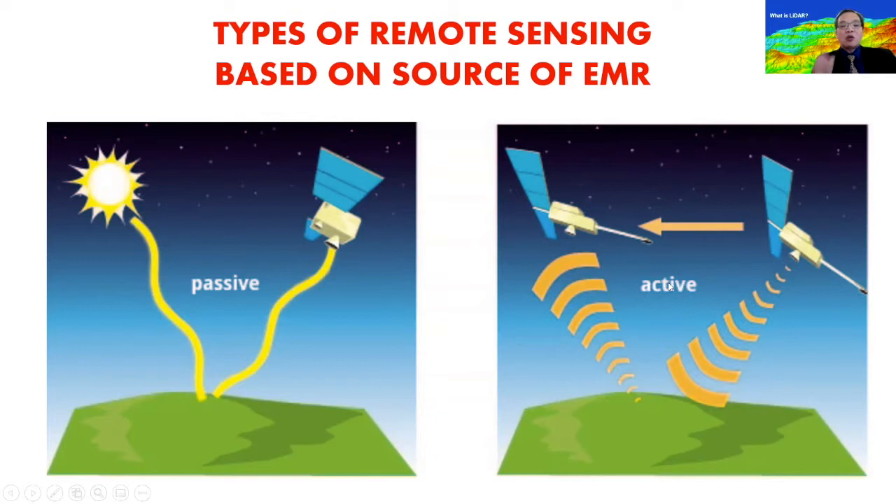Okay. Why am I discussing this? Because we need to contextualize LIDAR. LIDAR is an active form of remote sensing in which light impulses are emitted by an airplane, or it can be a UAV, or it can even be a satellite. It actually emits LIDAR pulses, and it's the same platform that receives those LIDAR pulses or signals. That's why it's an active form of remote sensing.